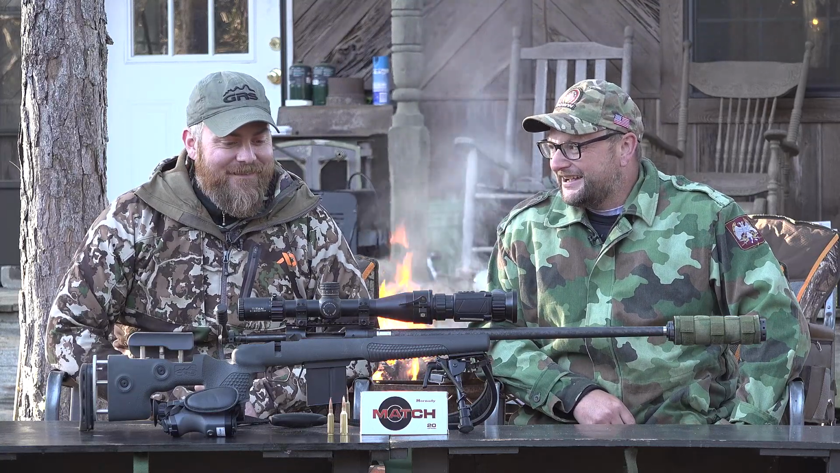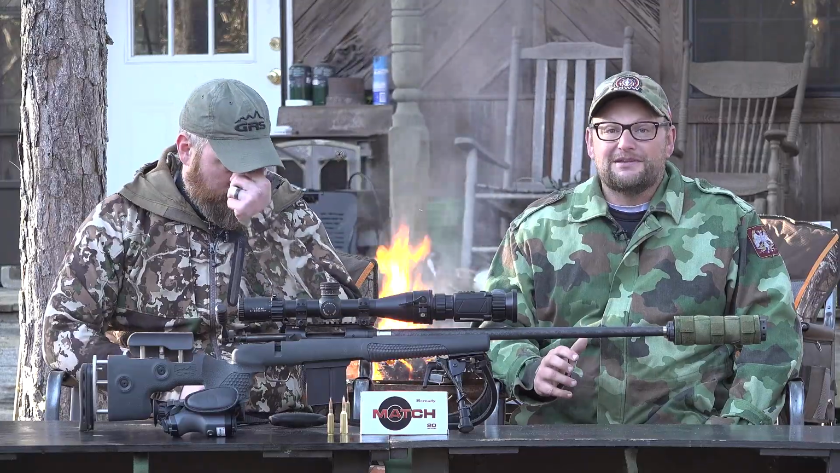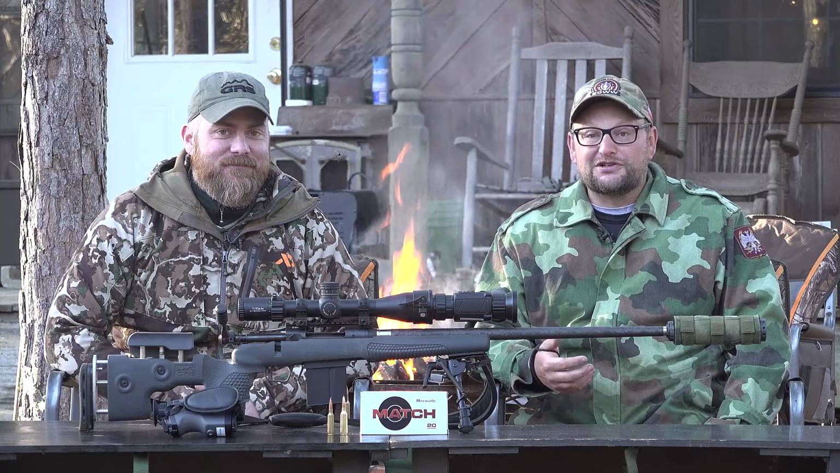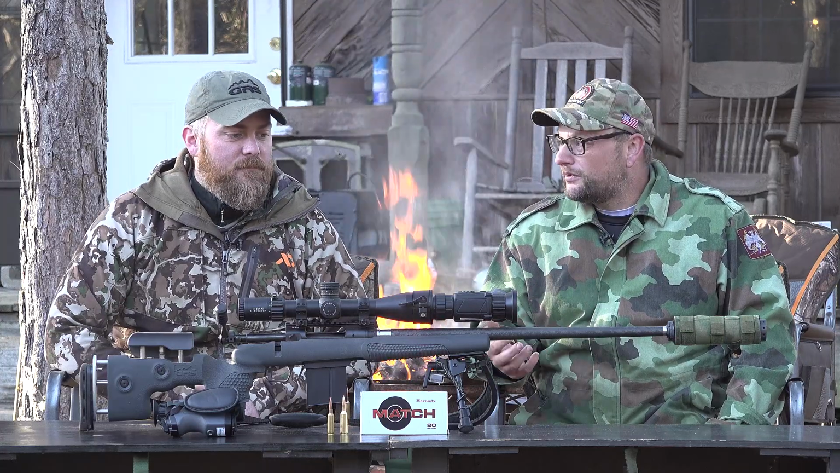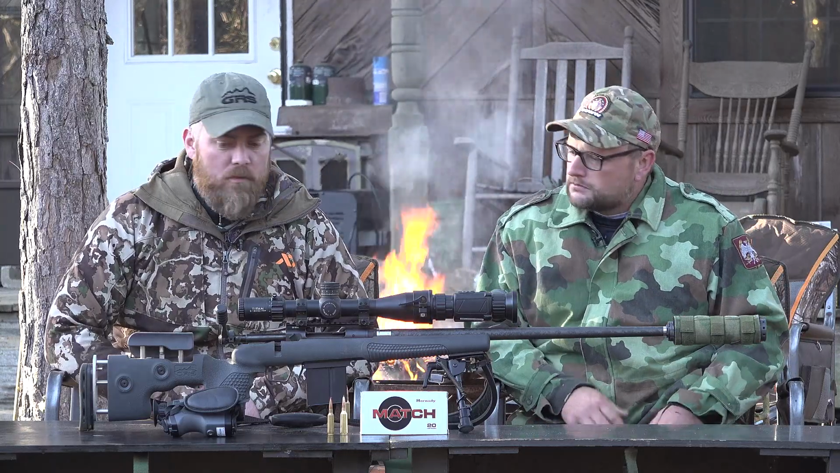Certainly did. We've got an amazing shot to show you, but I feel like we really have to break this down and explain what happened. Because, dude, I can't believe the shot you made on this hog. That was a pretty epic shot. It was an epic shot. Now, Oscar here is a former sniper from Norway, so he's definitely delivering the goods in the shooting department. But there's a lot of things that have to happen to make these shots, especially at night. Let's talk about your rig, man, and break down how we put the shot together for you. Yeah, sure.